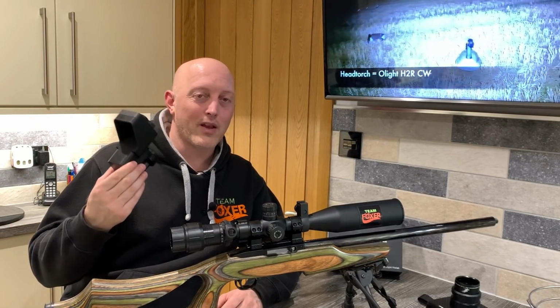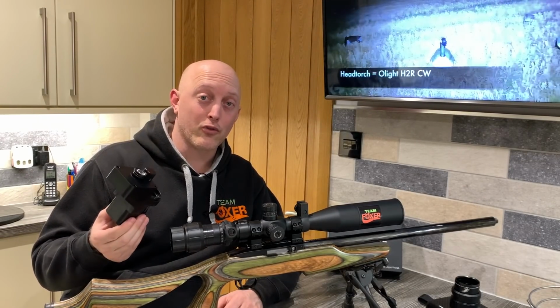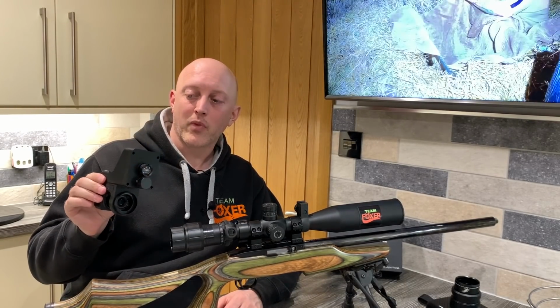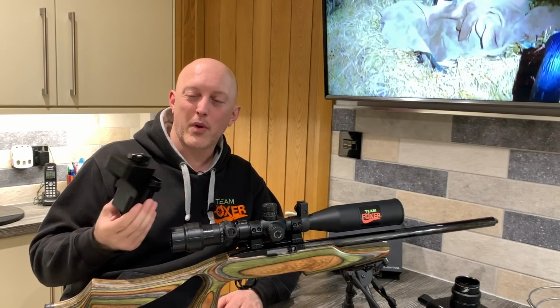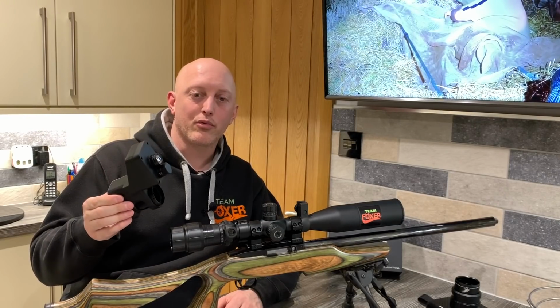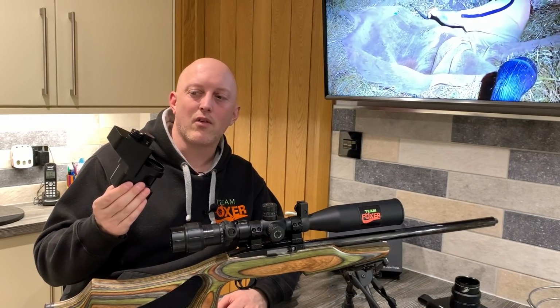But at night time and as a spotter, it's not as good as the Pard. It's nowhere near as good as things like the ATN scope. But again, as an entry level night vision product, it's probably worth having in your arsenal if you've got the spare readies.